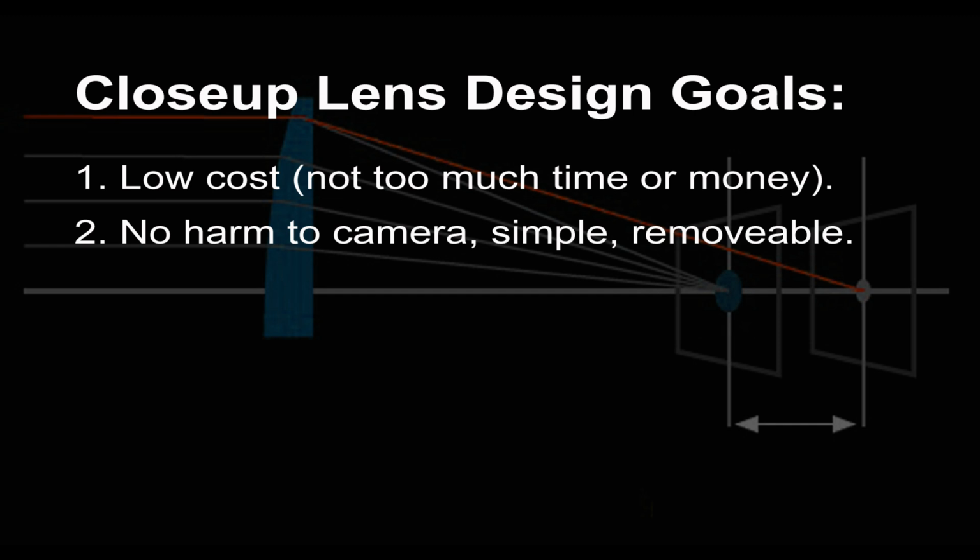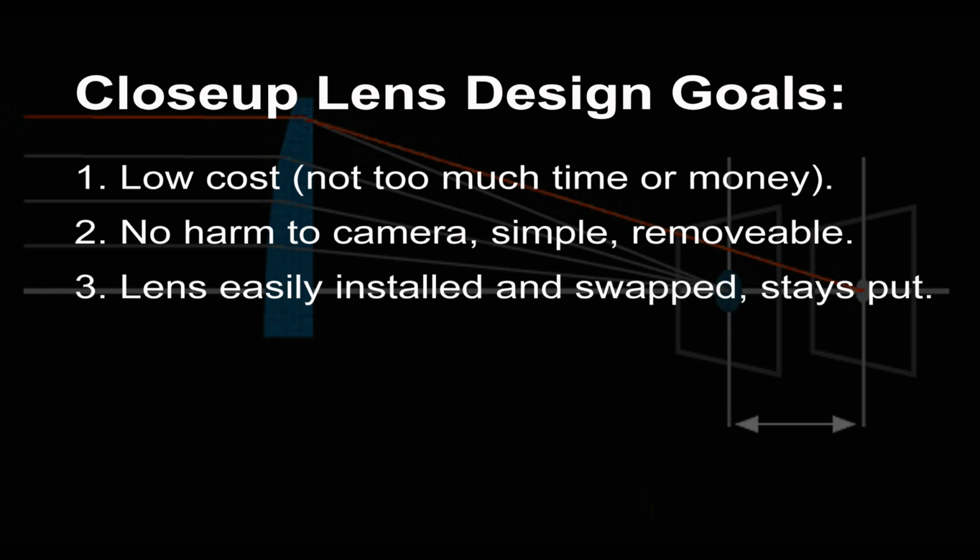I want it to be very simple, easily removed. If I don't like how it comes out, I just want to be able to take it off the camera and move on to plan B. I want it to also be easy to swap in different lenses. I don't know what size lens, what magnification is going to be exactly correct, or there may be a different application.